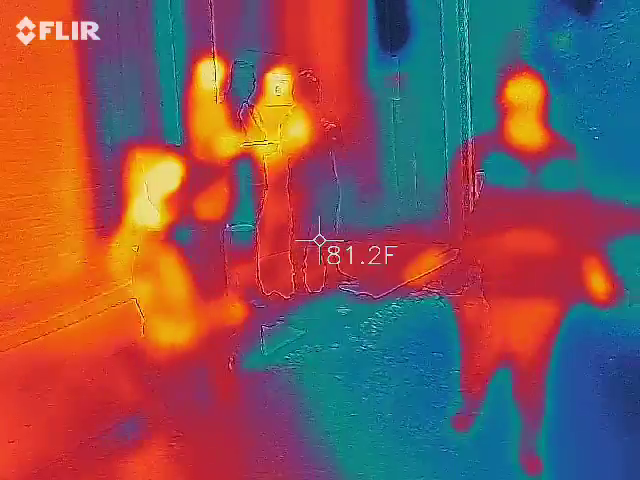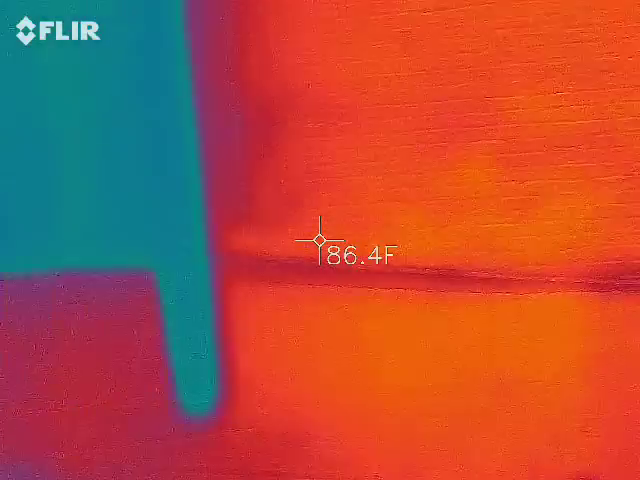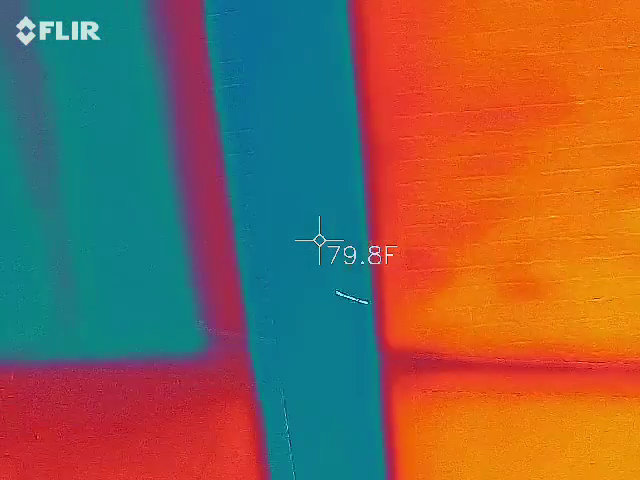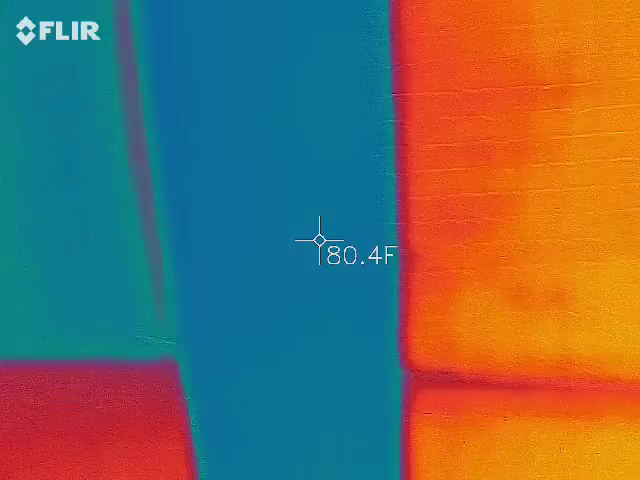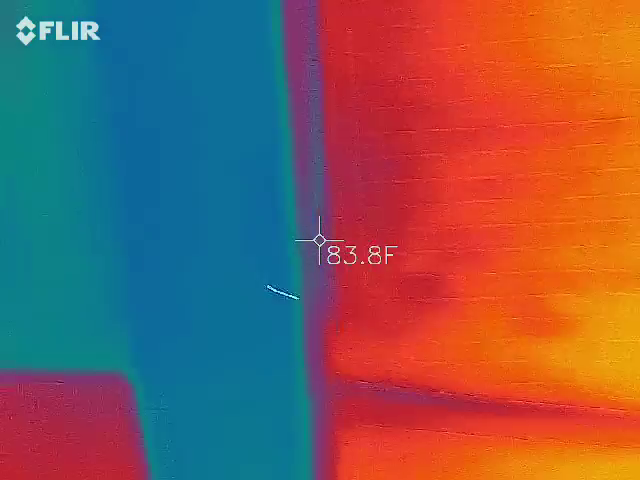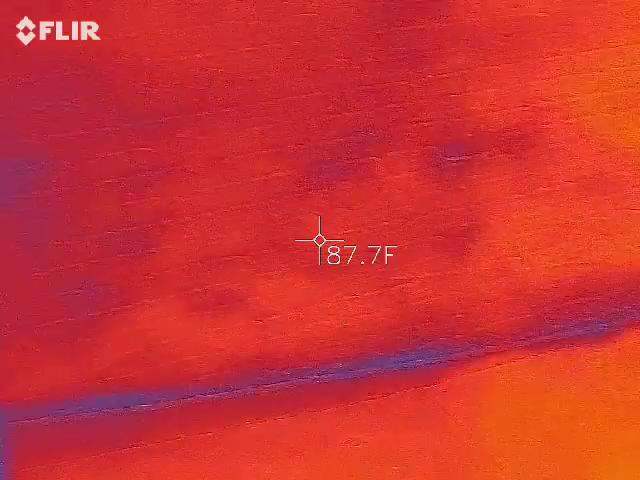You see it? I'm scared. I don't know what happened. Come here, Ethan. Look. So look at the metal here. You see the metal? Now look at the temperature. I'm reading the same temperature. 78.4. So what we're doing, 78.9, is we're reading different temperatures.